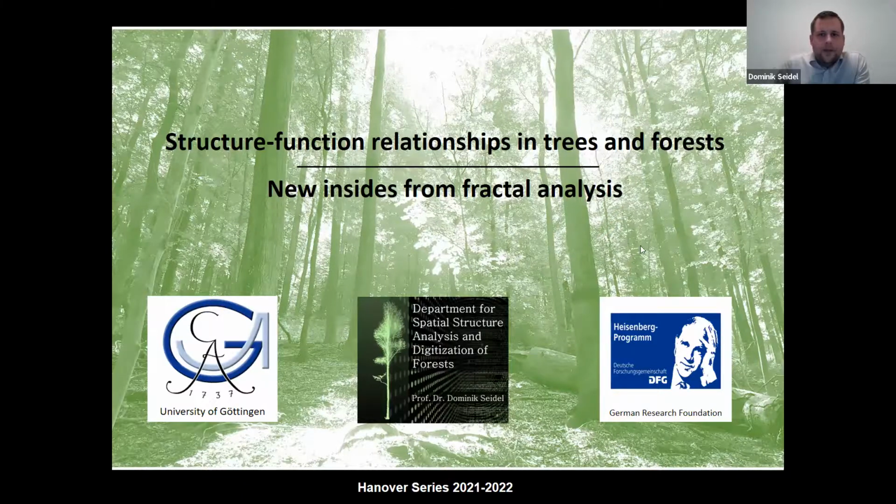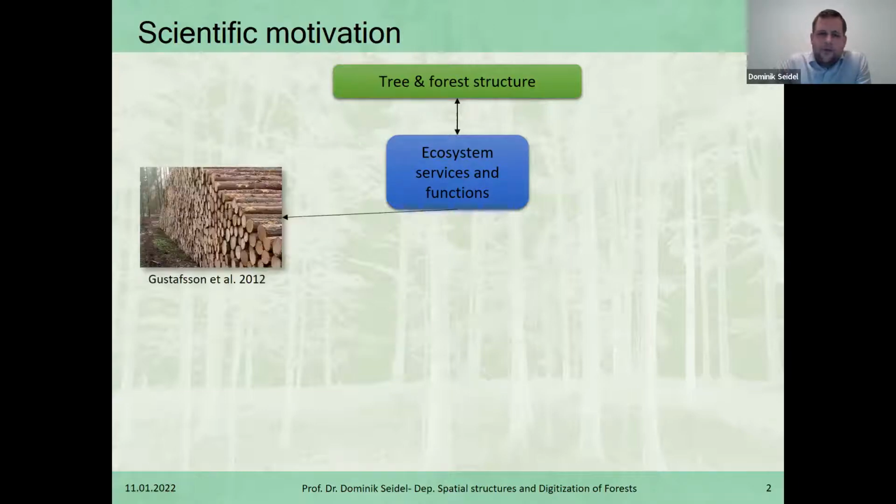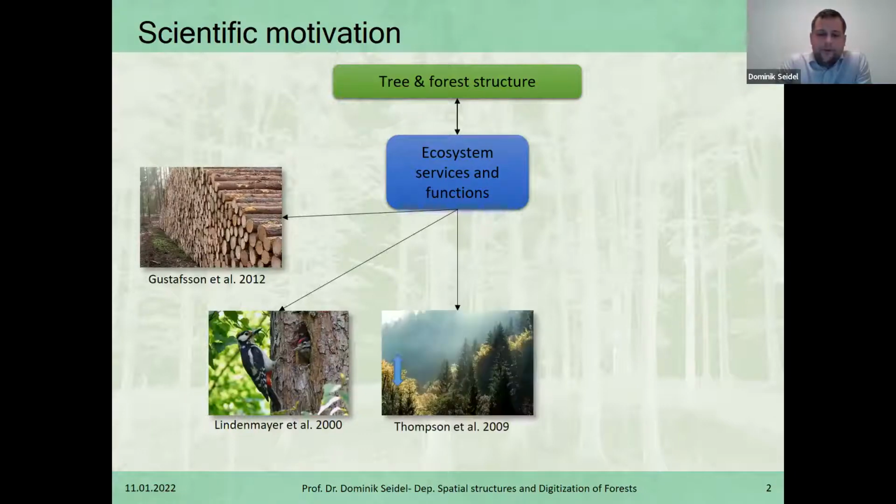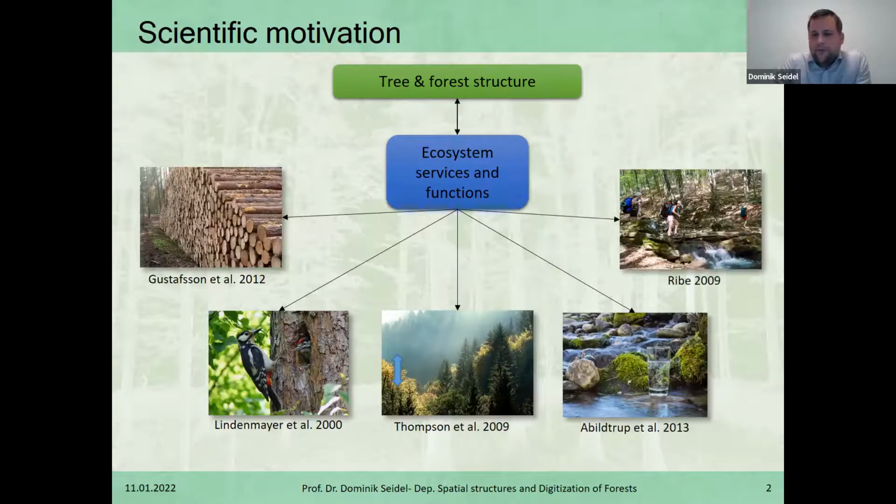So let's start with the general idea of what kind of motivation we have to start with. We started with the idea that tree and forest structure is closely related to the ecosystem services and functions provided by individual trees or the forest or the community. I guess you're all aware of all those functions, and to name just a few, we have the pure production of wood, we have biodiversity, we have the regulation of gas exchanges and climate, we have the regulation of the water circulation, and we also have the scenic beauty or the recreational benefit that people have from being in the forest.